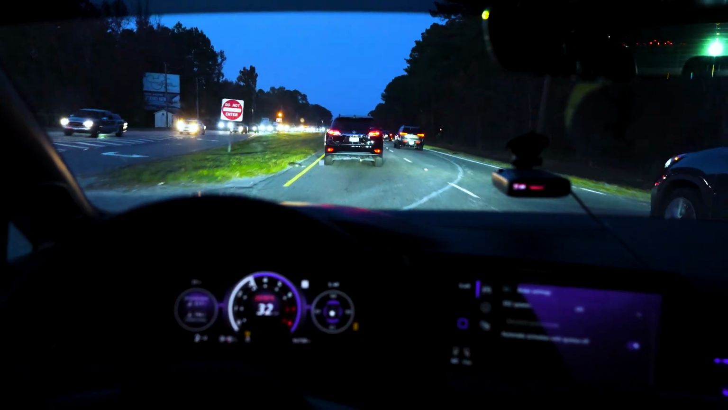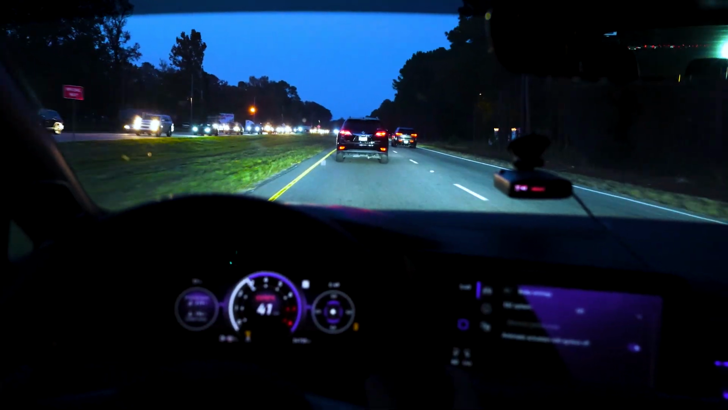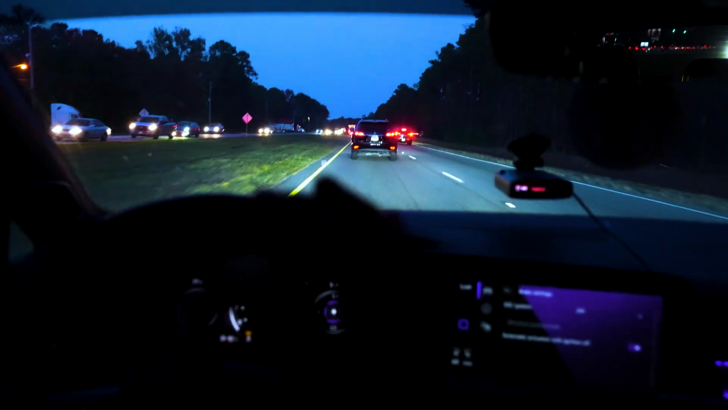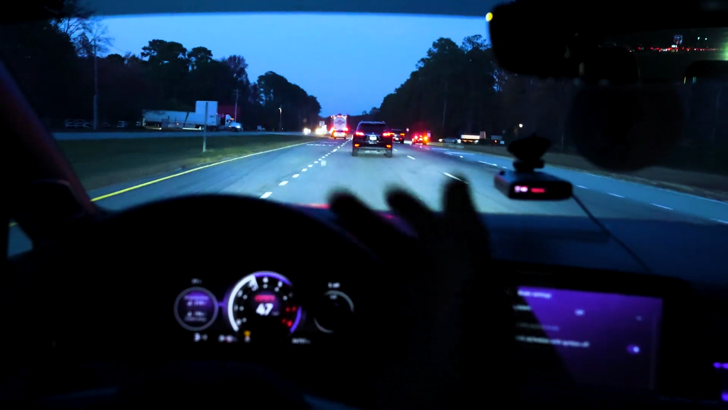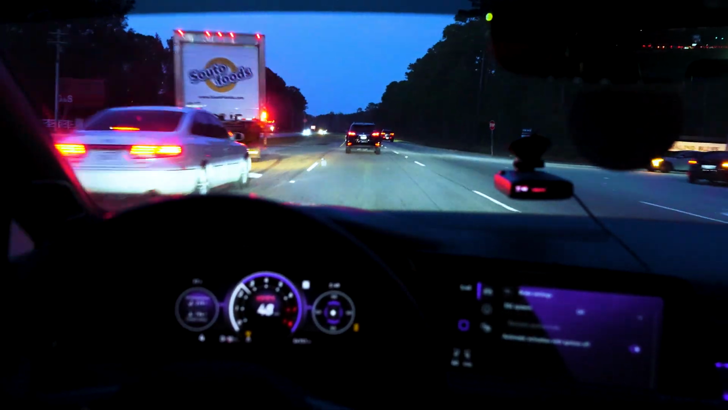Love the crackle pops off throttle. Just beautiful. This is a very fun car. They really laid this out with tons of features. Look at the dash. Volkswagen giving you something like this. You'd think you have to be prestigious to get something like this, but they threw it in the Mark 8 GTI.